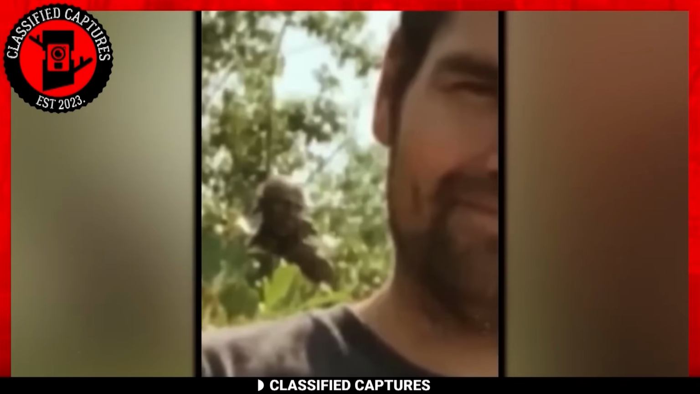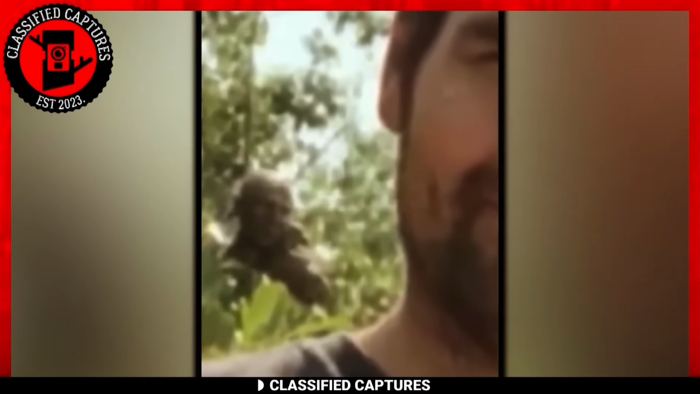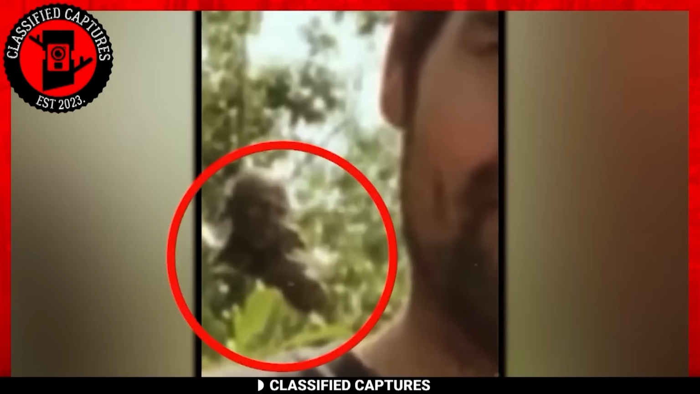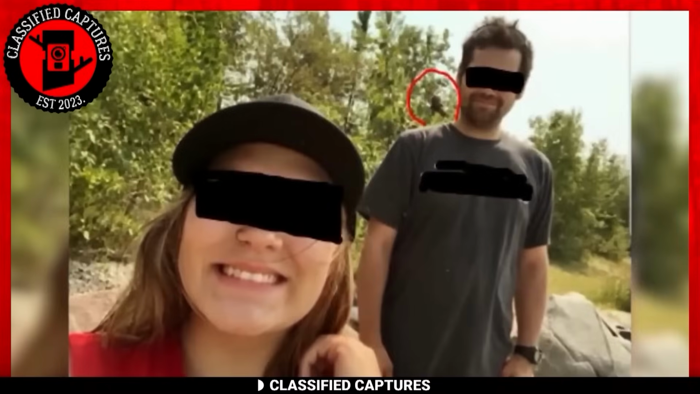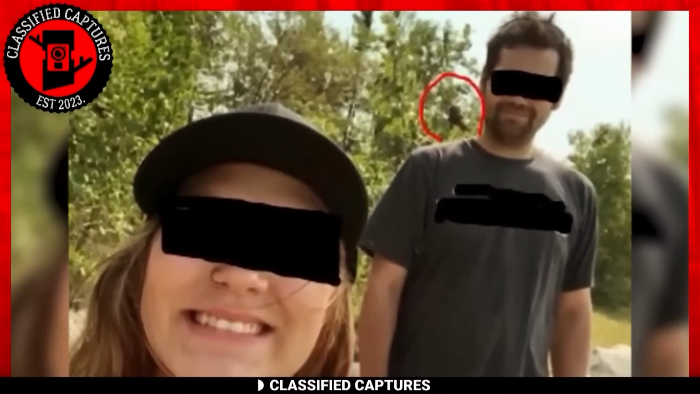Currently, the identity of this photobomber remains a mystery, though its distinctive brown appearance is evident. Could it be a small creature like a squirrel moving in the background? Is it a much larger creature like a bear, or possibly a cryptid? Well, the online community is divided about this. What do you think?